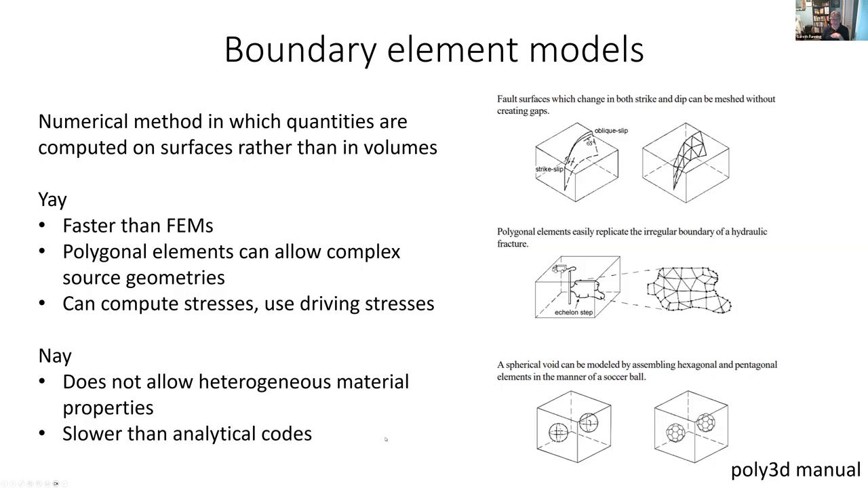People have realized some pretty neat mathematical tricks to speed up the computation of these. And a lot of the models I run now are of this type. So if you want to be me, maybe one day you might want to move to using boundary element models.